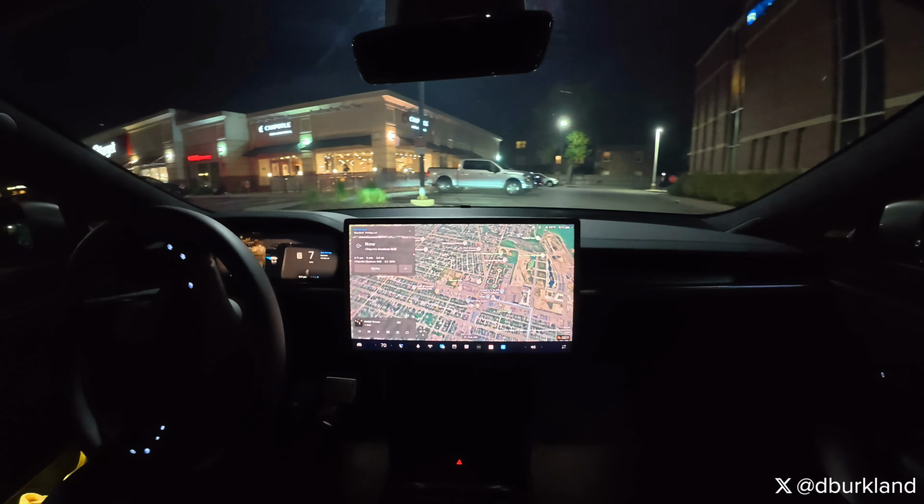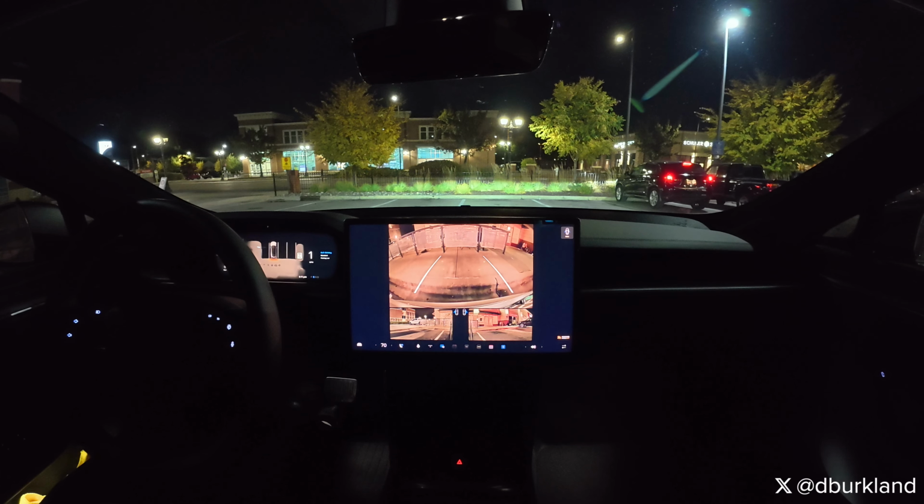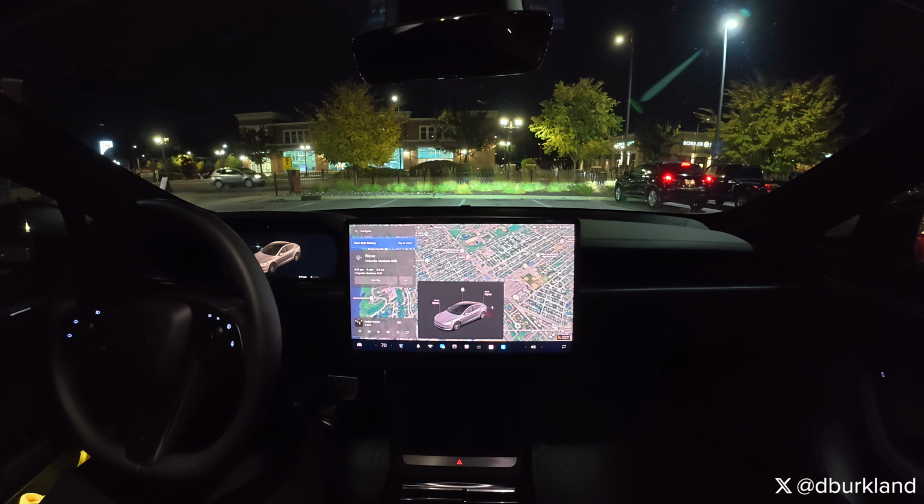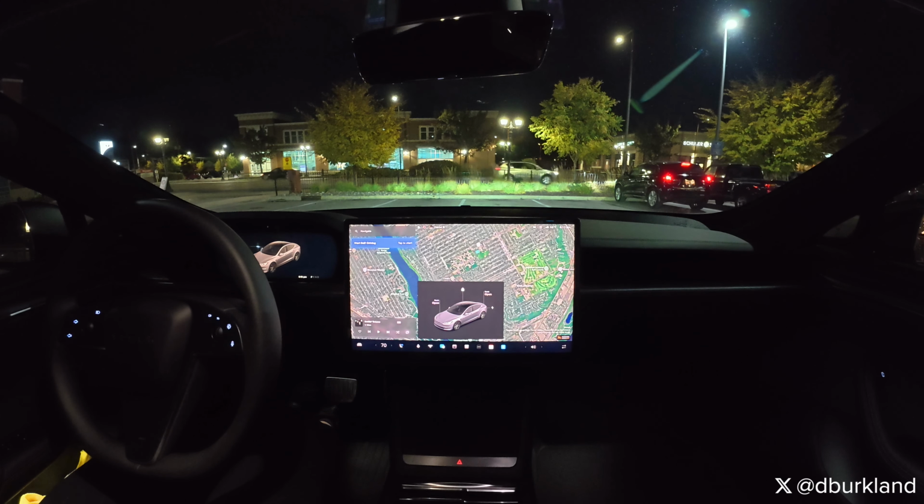I think we're going to back in. Yeah, I would hope so anyways. Perfect. That's a great parking spot selection there. All right. And that's pretty much a bang on job there parking wise. So I'm gonna go get some food and then I'll be right back and we'll head home.